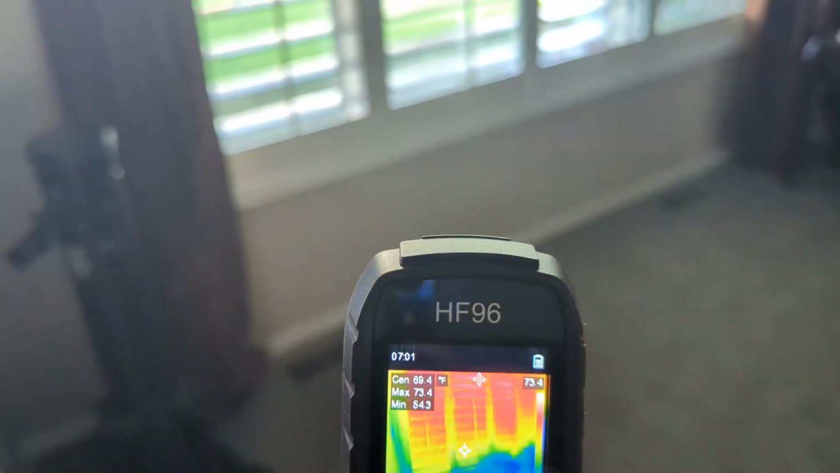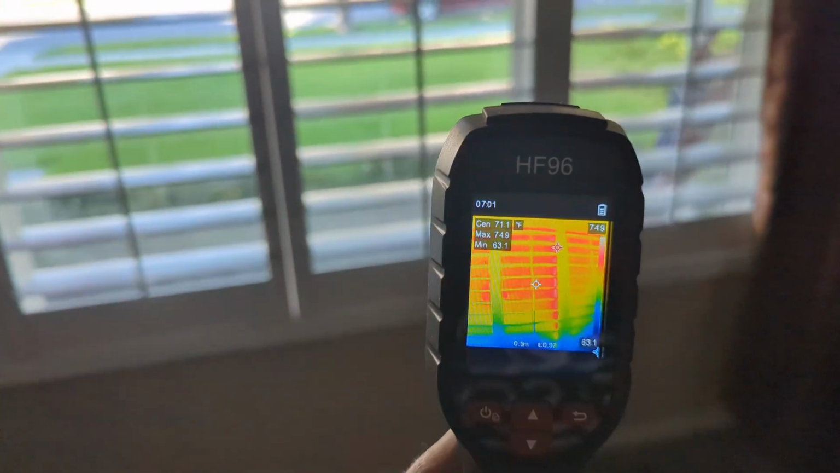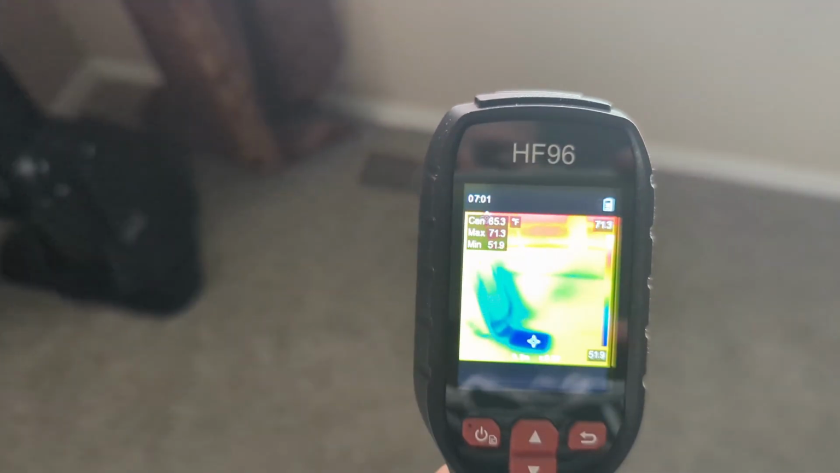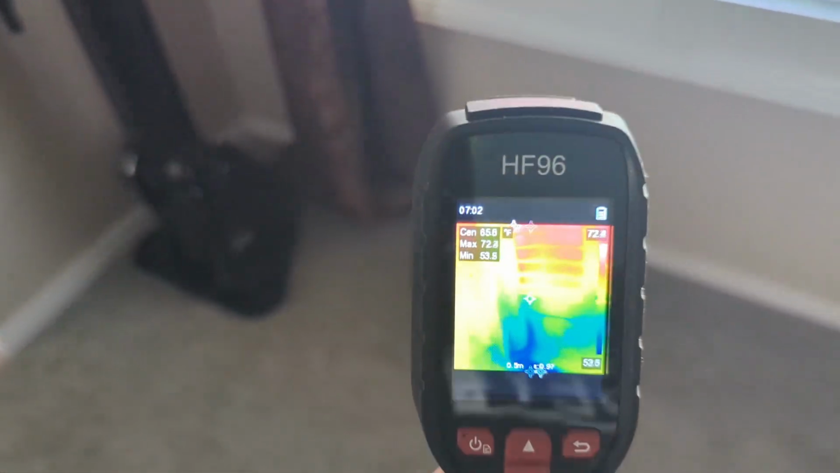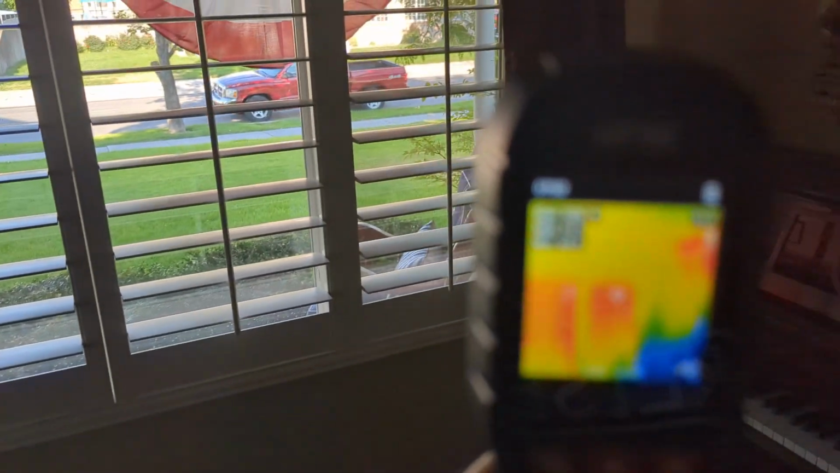Then I come over here, this is our outside windows. These are newer windows, more energy efficient. But again, you can even see the temperature when we come down and look at the air conditioner and the vent that comes out. It's cooling right there on that as we change the focus. So then again, as we point outside, you can see it's outside warm like that.